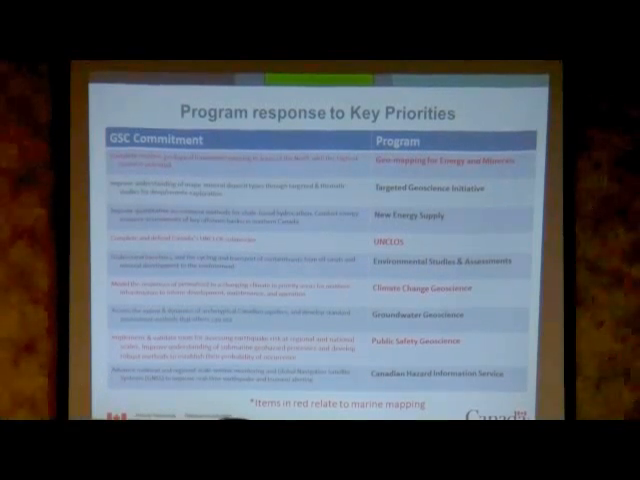So zooming in, the Geological Survey has addressed these priorities through a number of programs. The programs highlighted in red are those which explicitly deal with marine or coastal mapping. So geomapping for energy and minerals deals with mapping in Baffin Bay. UNCLOS, the United Nations Law of the Sea program, works on extending Canadian shelves.